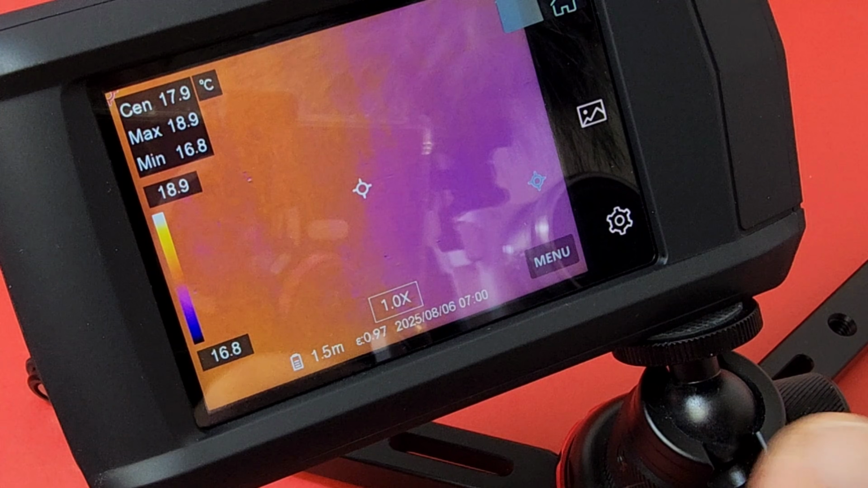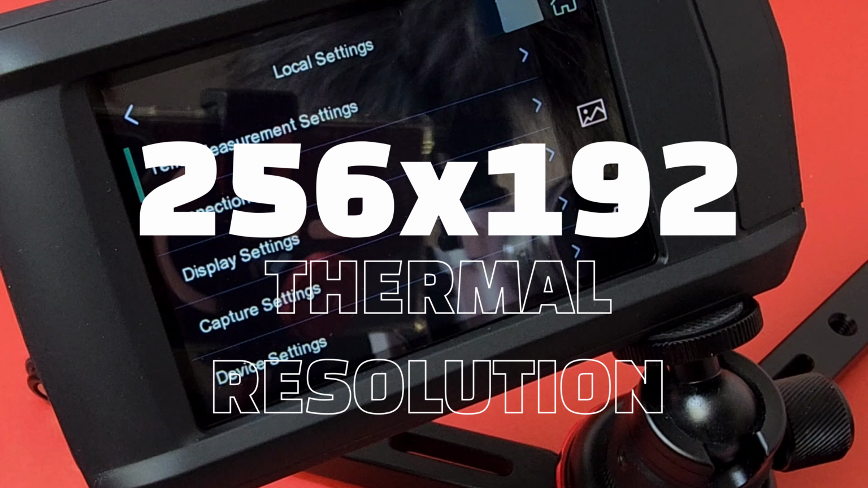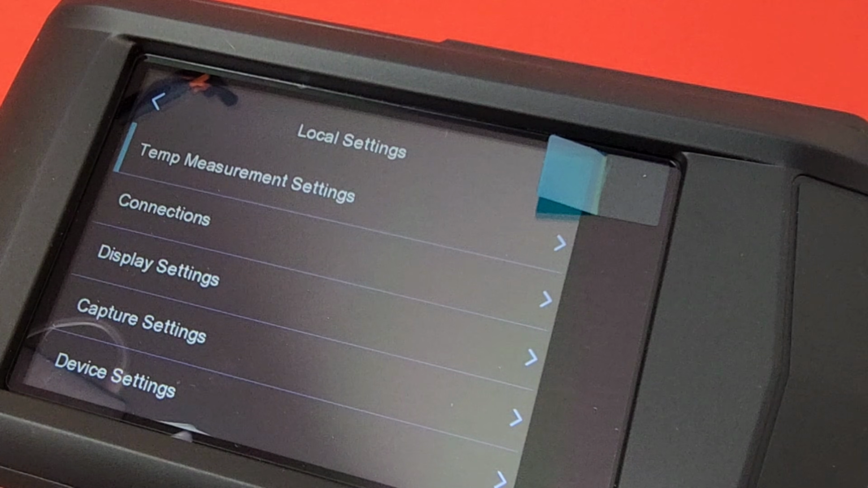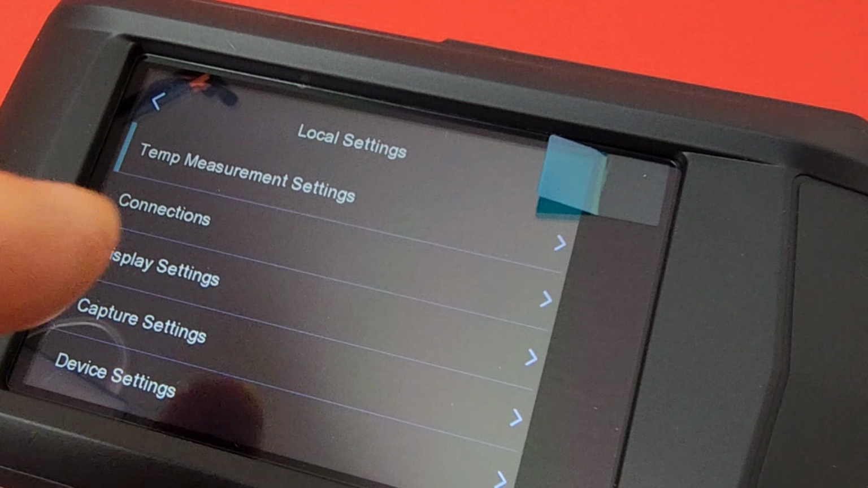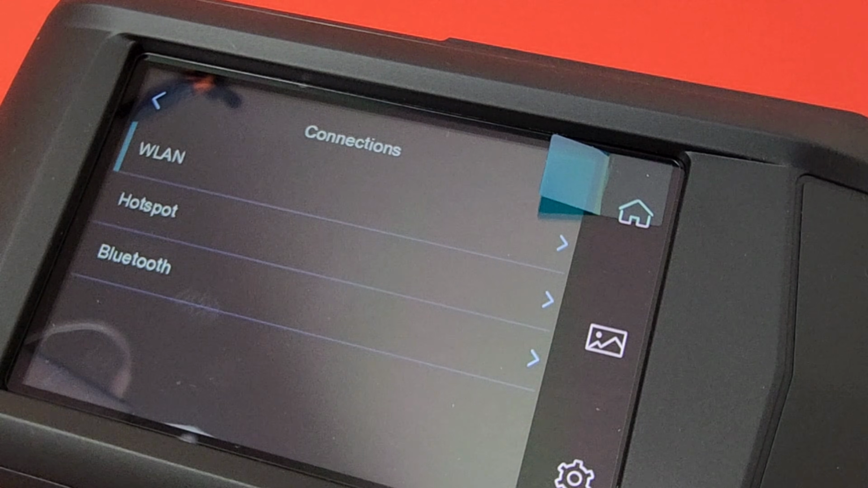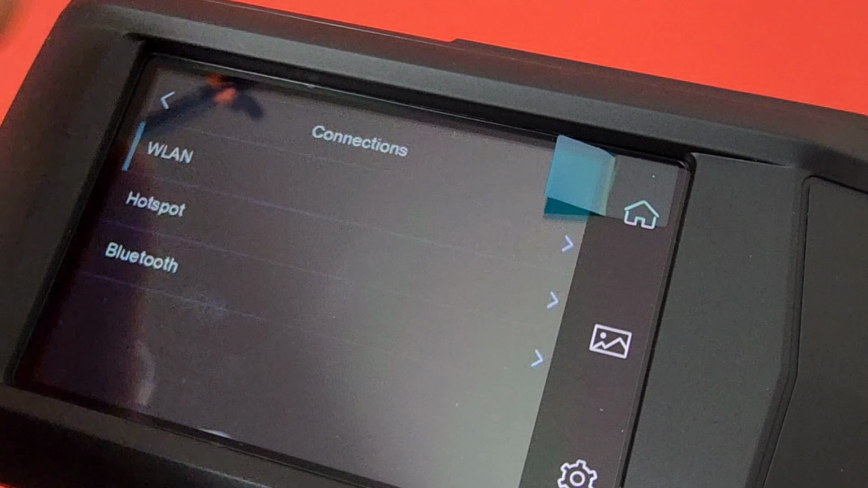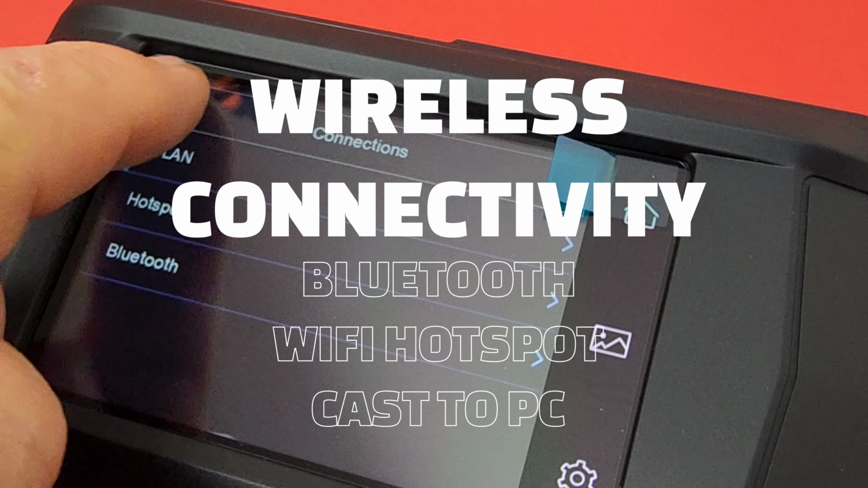And considering this is a pretty well-loaded thermal camera, hit that settings button again, and there we are. Temperature measurement settings, connections, display settings, capture settings, all there. Now I've got it down on the side just to make it a little bit easier to give you a little look-see. Start off with the network as well. Well, you can have a hotspot, you can do Bluetooth, connect it to your wireless.